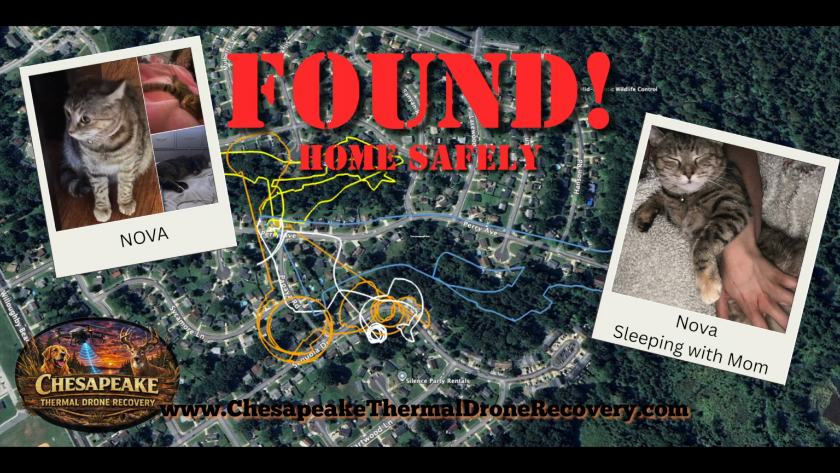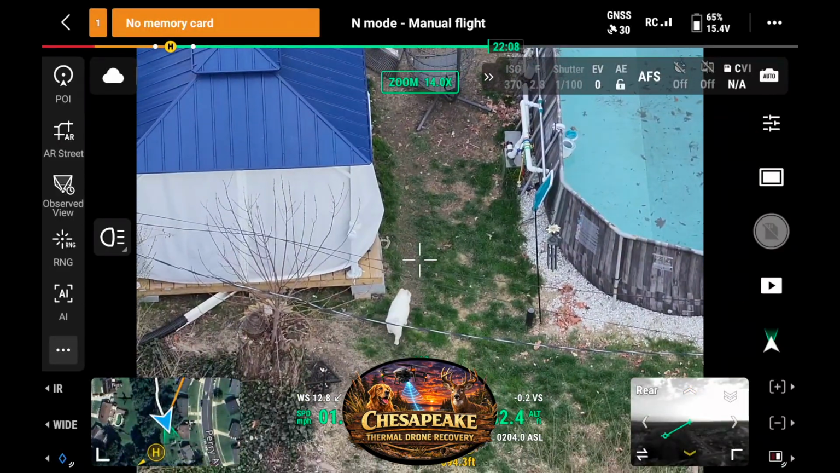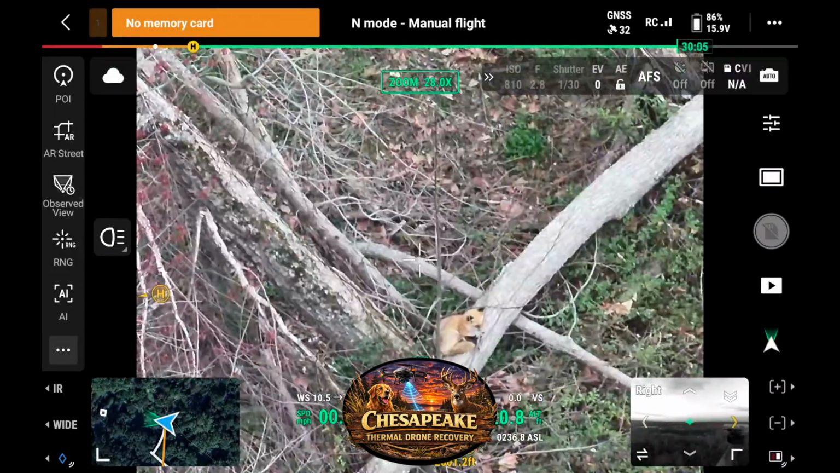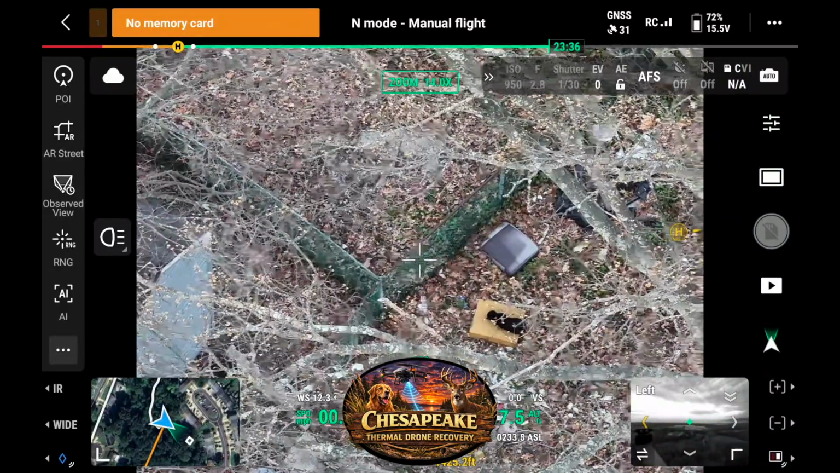Tonight, Nova is back home safely. We searched the previous night when she first got out and came up empty-handed, no sightings at all. We went back out the following evening and saw plenty of animals. A white dog, this beautiful red fox, and then a black cat, none of which were Nova.